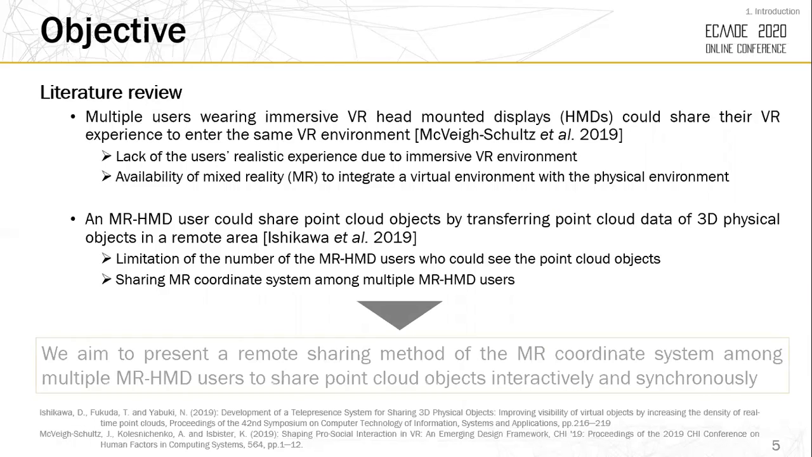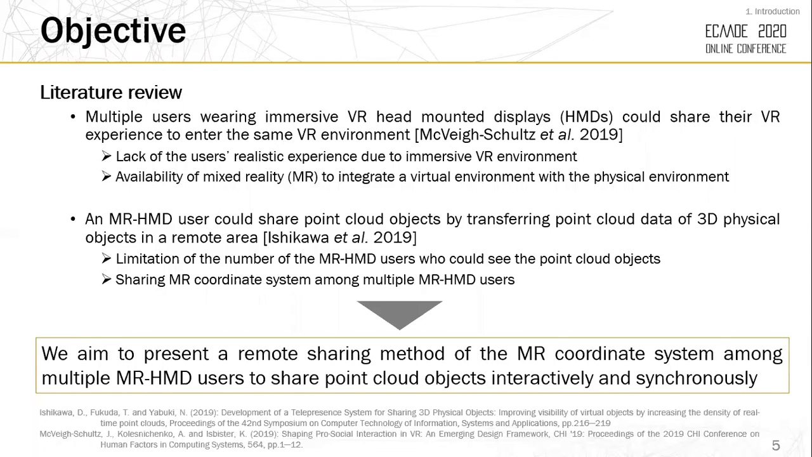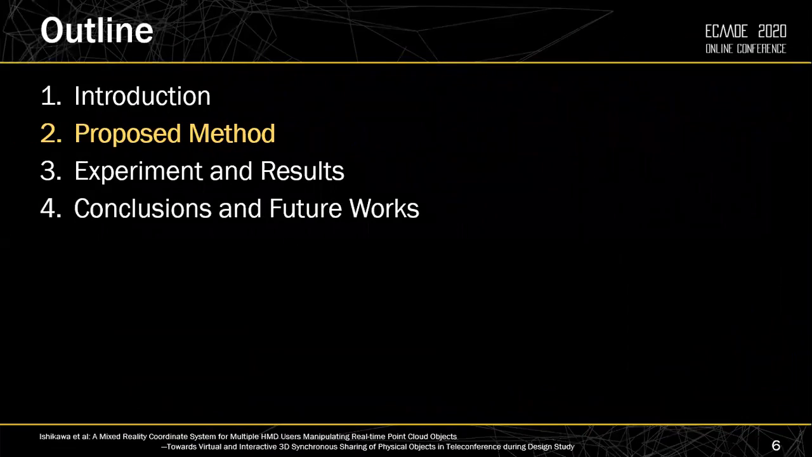So in this research, we aim to present a remote sharing method of the MR coordinate system among multiple MR head-mount display users to share point cloud objects interactively and synchronously. Proposed method.